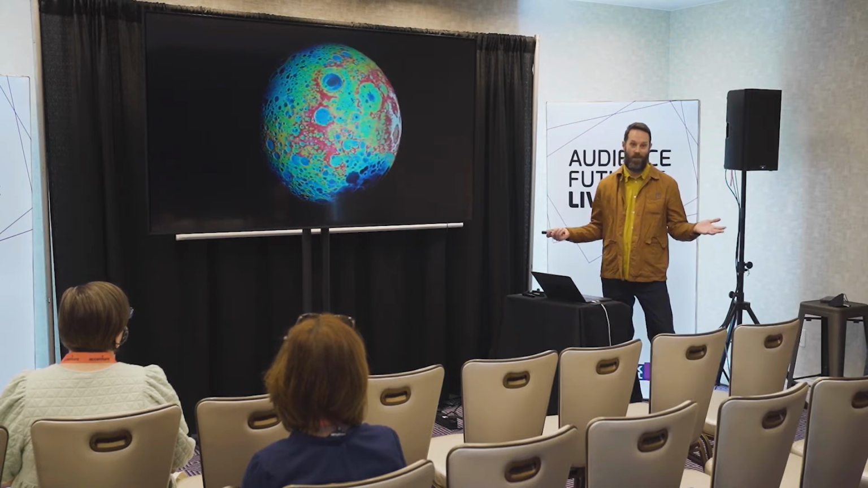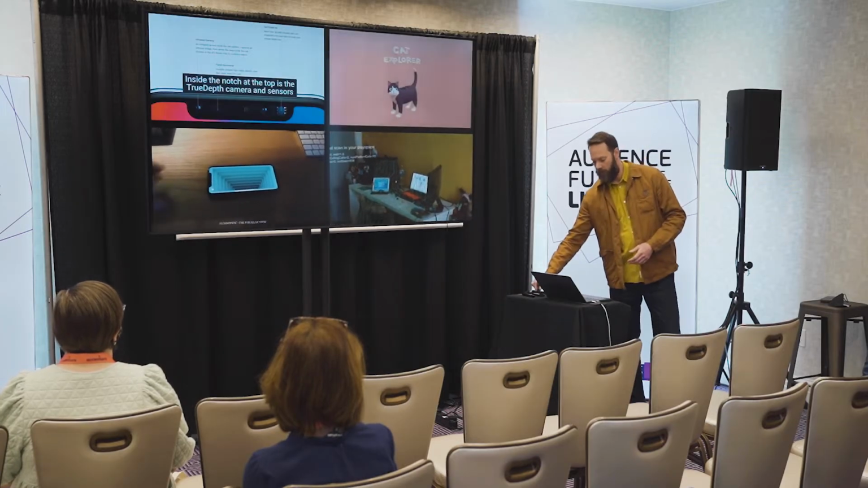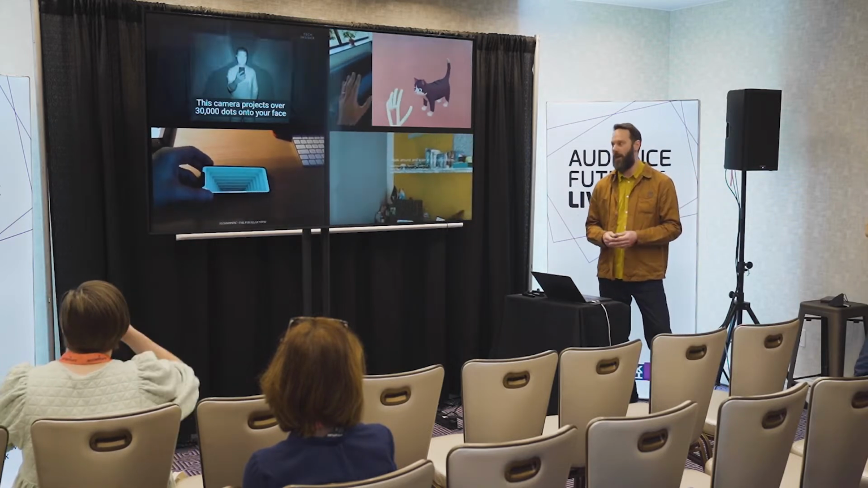So what is LiDAR? Well, we didn't invent it. This is NASA's model of the moon. It was first put to use on the moon landings. And it's also part of the way autonomous vehicles see the world. And increasingly, many of our personal devices are now equipped with LiDAR. And these are sensors that help map spaces and allow us to interact with them.